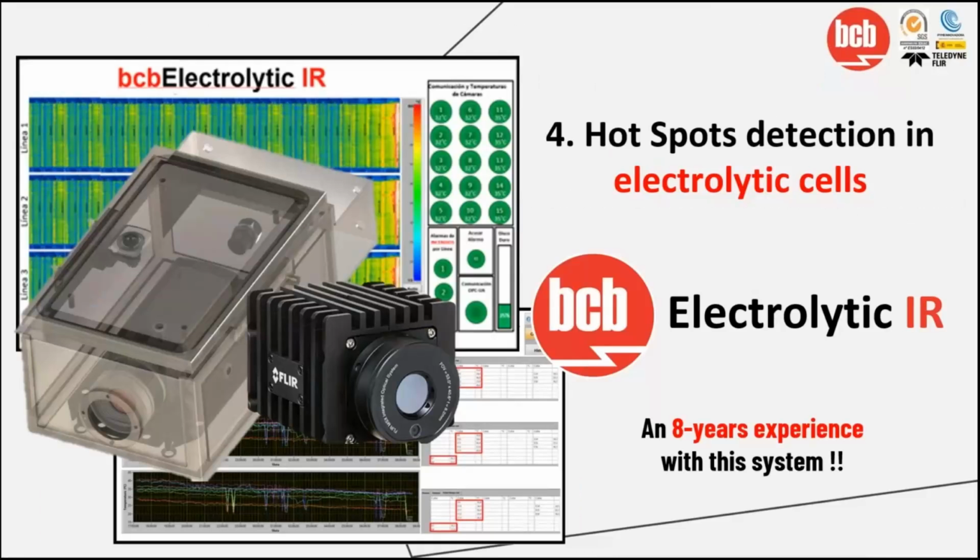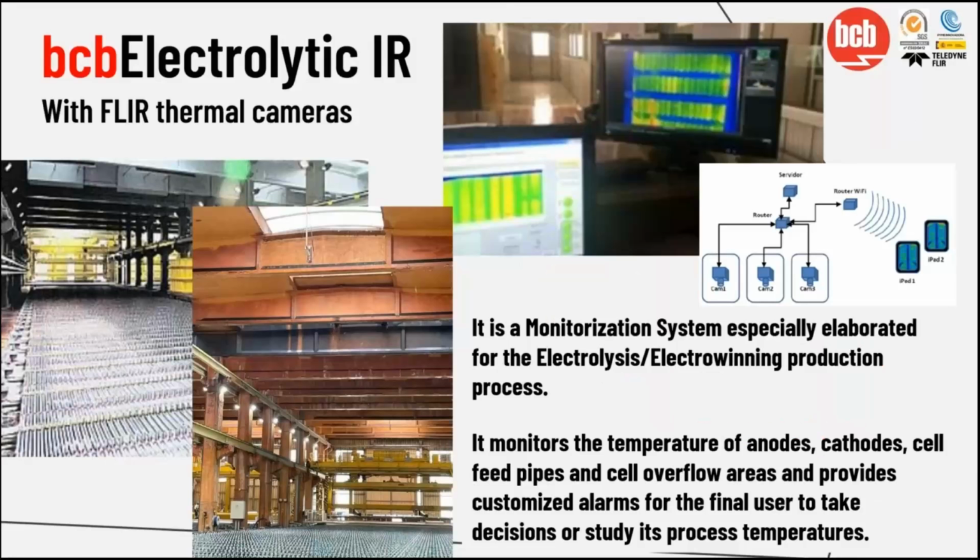Thank you very much, Francisco. That application was very, very interesting. Now we're going to pass to the next application, which is about hotspot detection in electrolytic cells, on which we have a lot of experience with this software. This is probably one of our most solid software, as we already have 8 years of experience with this system.